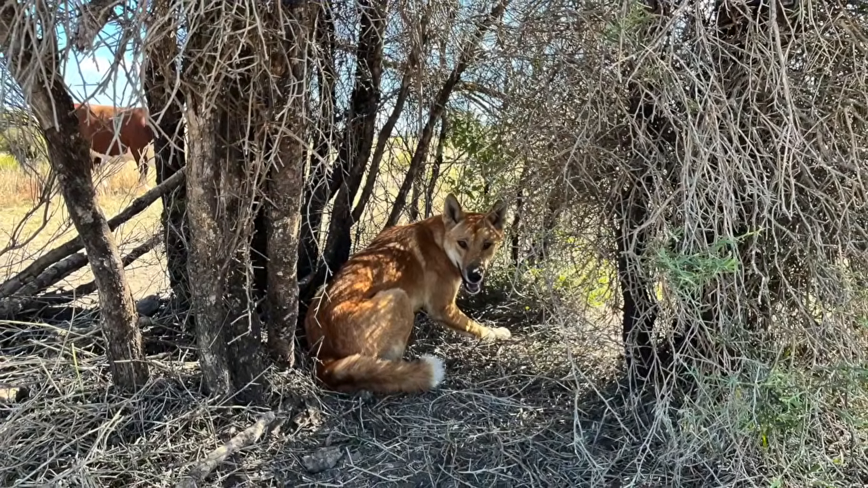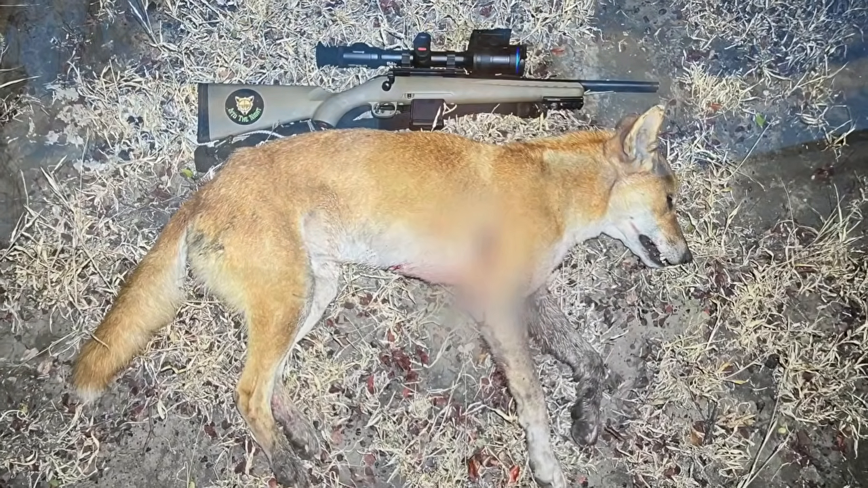surrounding area. So hopefully that makes a bit of difference for a while, and another lot will probably move in, but that's what always happens. But I'll just keep on top of them and keep the numbers down. So there's going to be a lot of people that jump up and down and say, oh, you shouldn't trap the dingoes. Every time you trap a dingo, you're making more of a problem. But honestly, in the experience that I've had in this game, the more dingoes you take out, the better, because